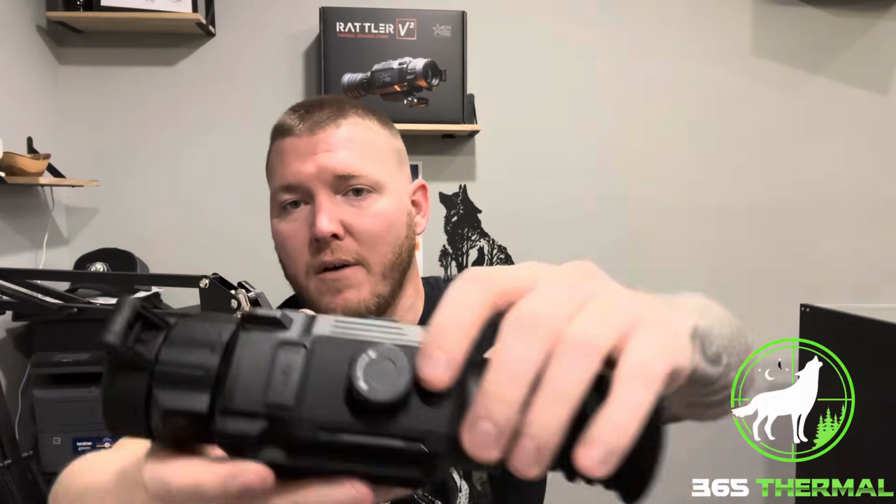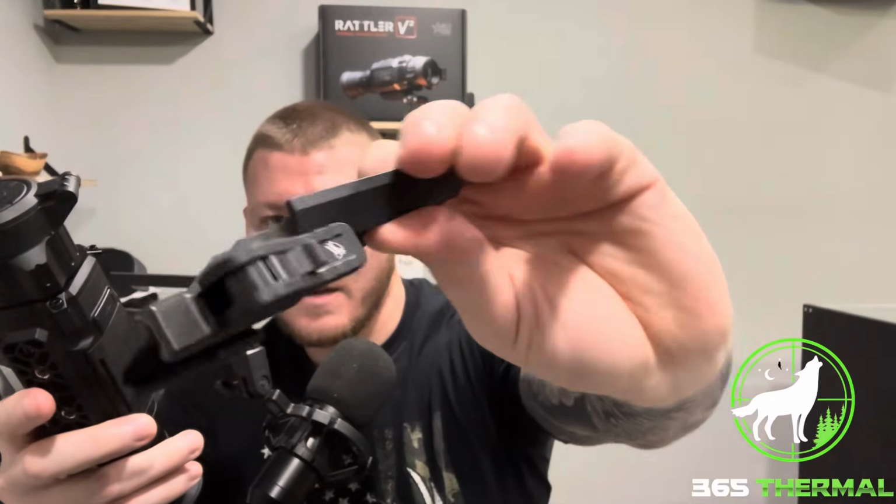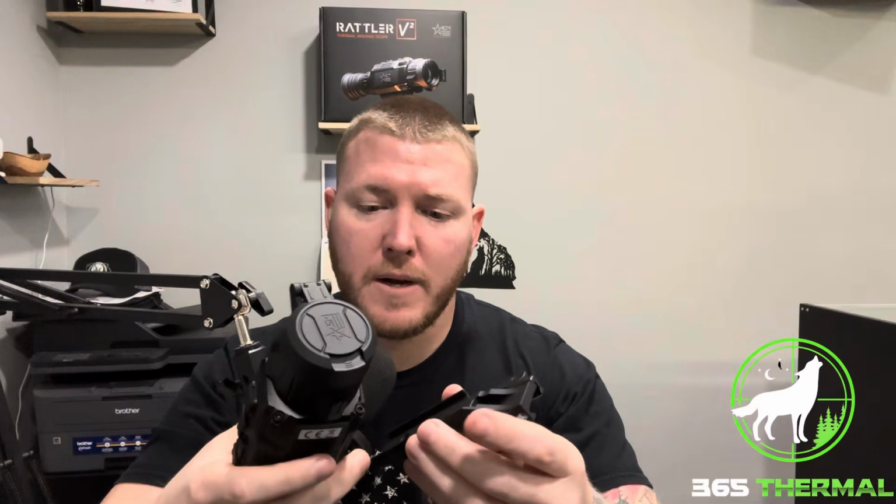So that's pretty much it. I didn't really tell you guys, but with the battery packs, those have up to 11 hours of runtime per battery pack, and it comes with 2. They are rechargeable, it comes with the charger, everything you need. It does also come with a mount right here. This is just a quick release, single cantilever mount from ADM, American Defense Manufacturing.